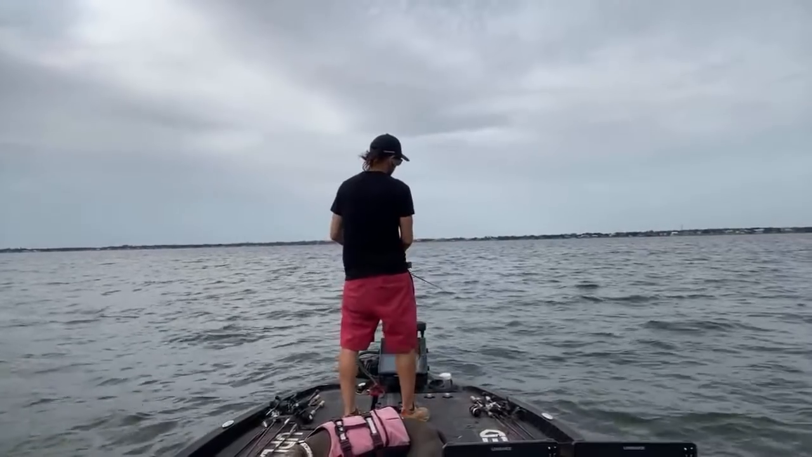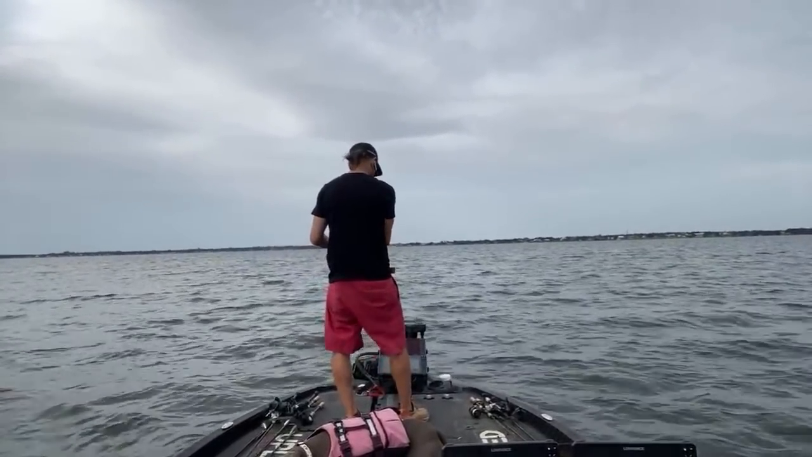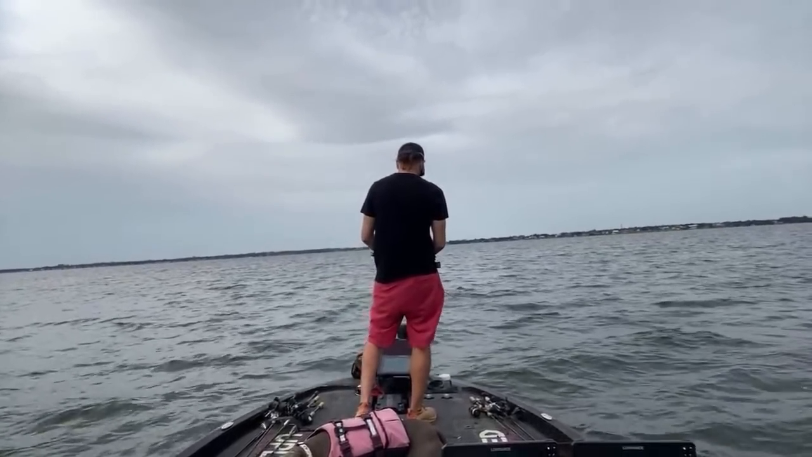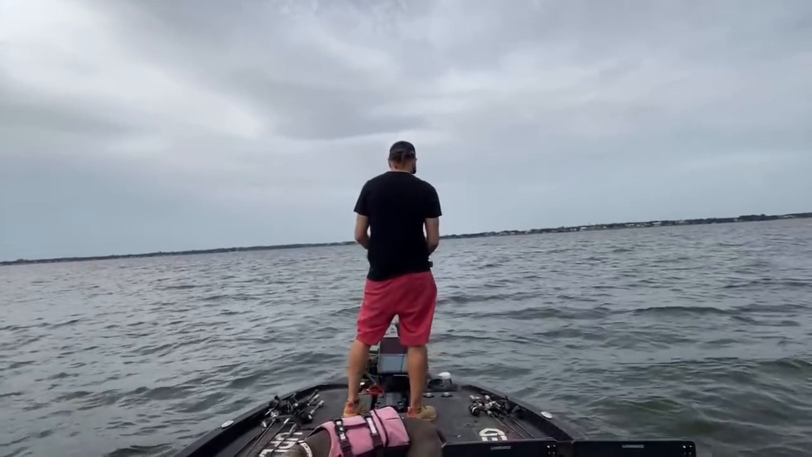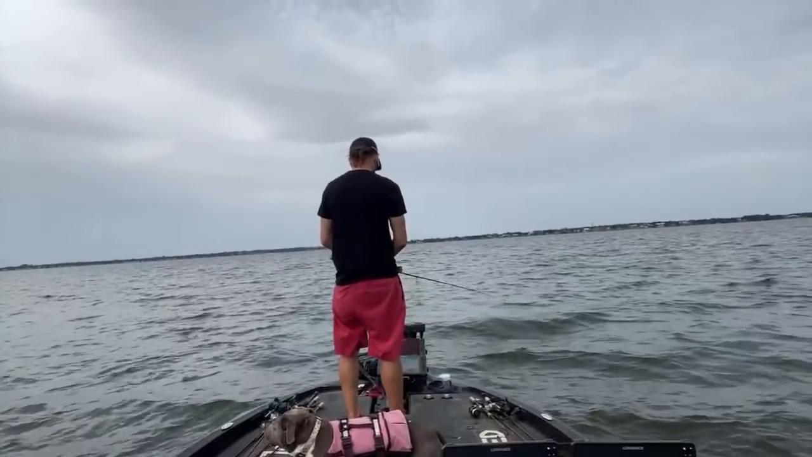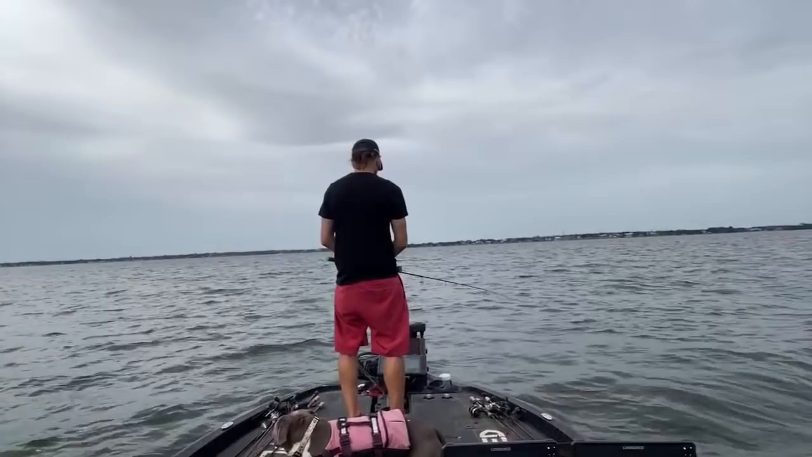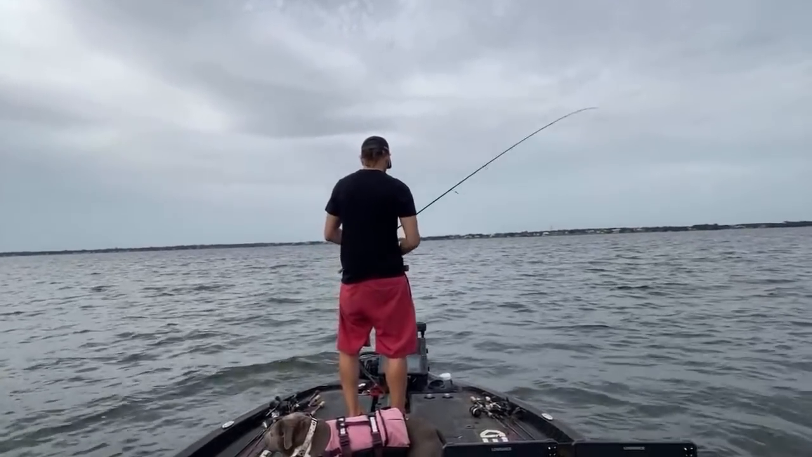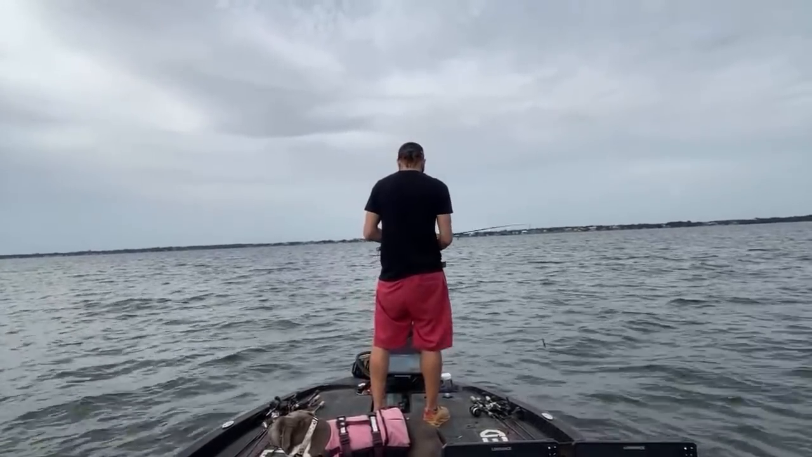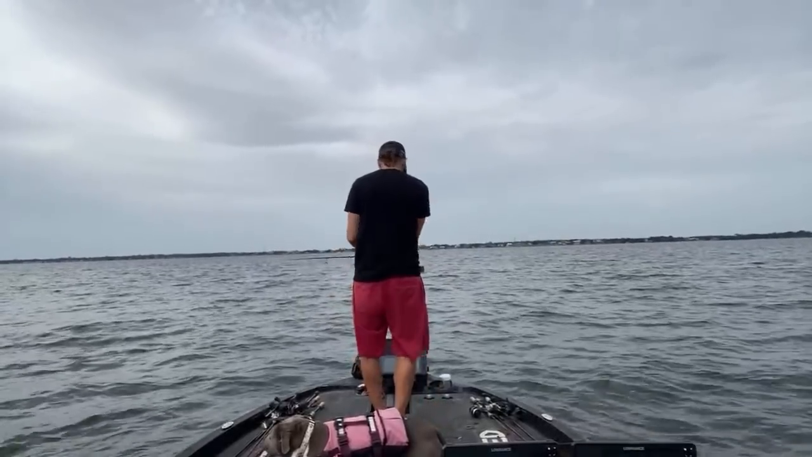The other cool thing, like drop shot Ned, I can literally drop this over the front of the boat. I just saw my bait going down through them. None of them ate it, which is disappointing. Oh, they're down there on it. Nasty little things. Alright, let's make a cast out of these fish.